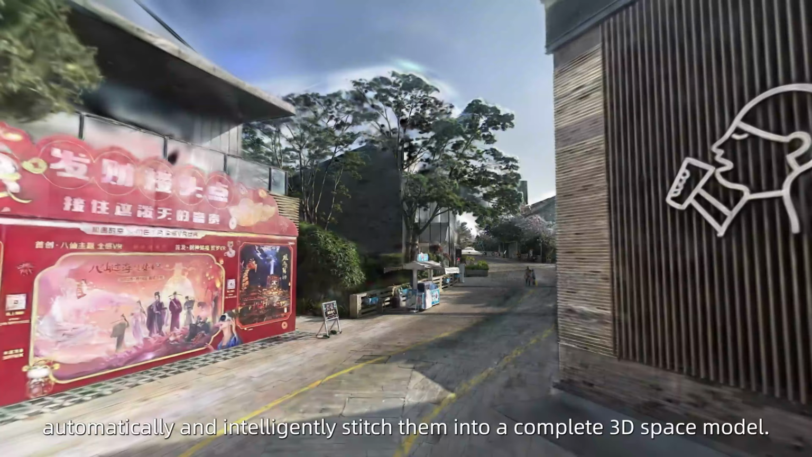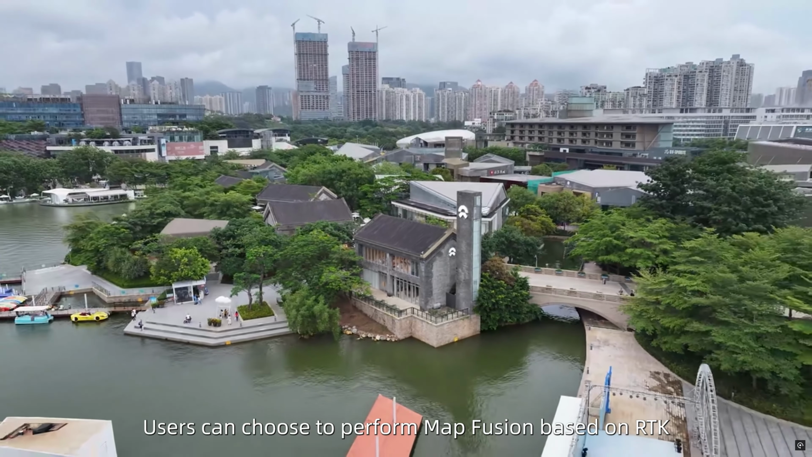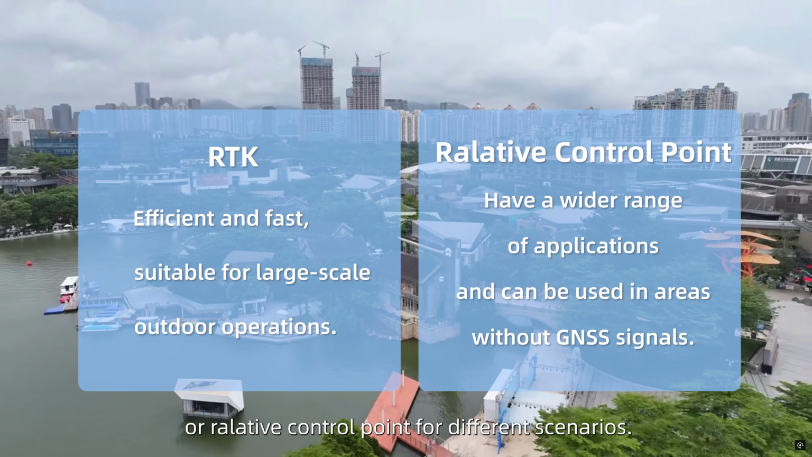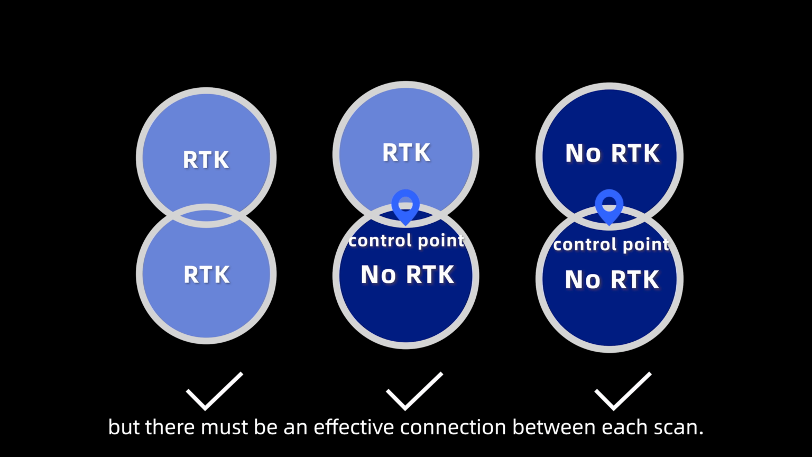Lixel Cybercolor supports the integration of multiple segment data, automatically and intelligently stitching them into a complete 3D space model. Users can choose to perform map fusion based on RTK or relative control point for different scenarios. Both modes can be used separately or combined, but there must be an effective connection between each scan.